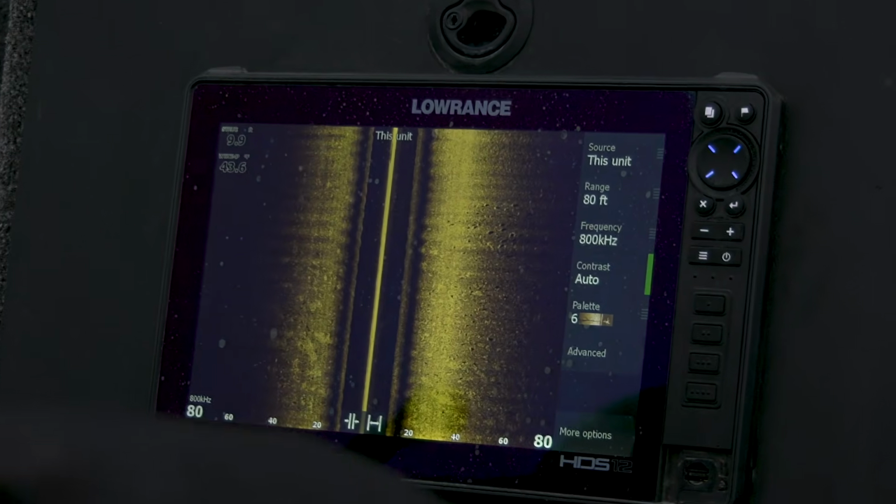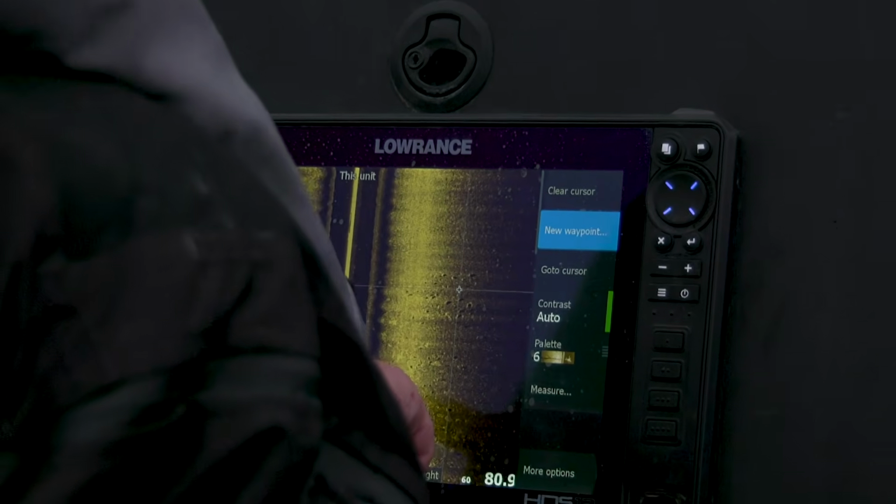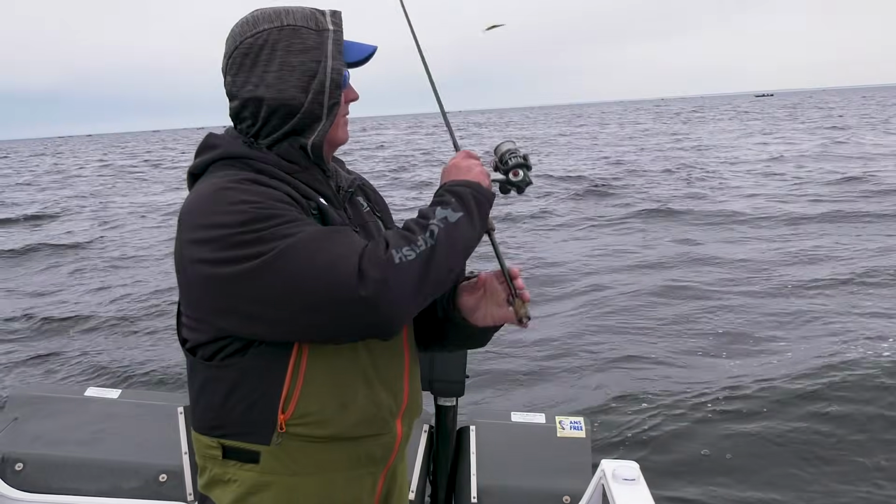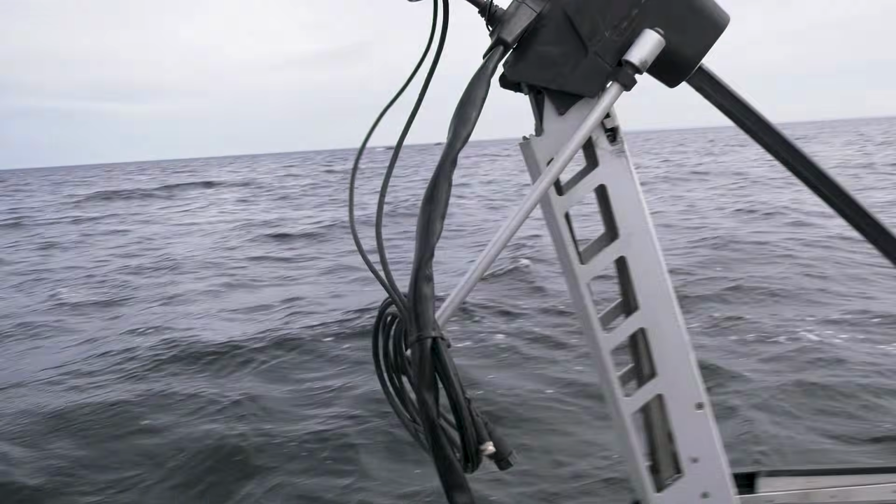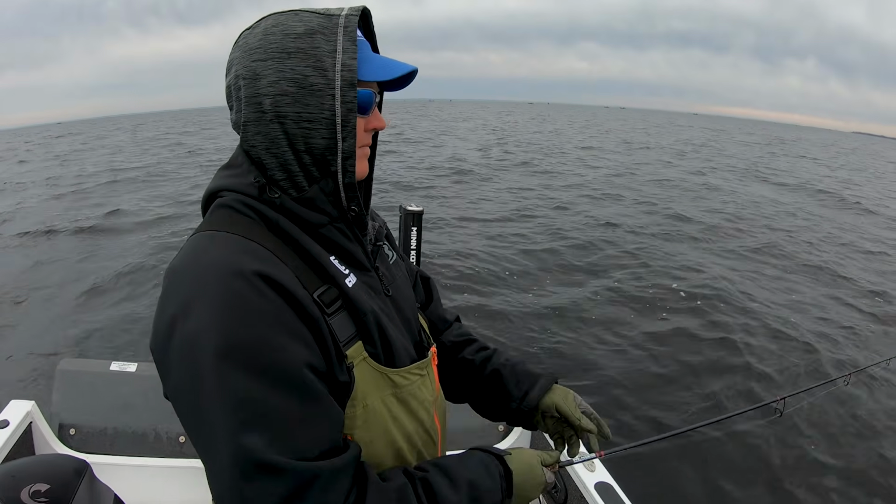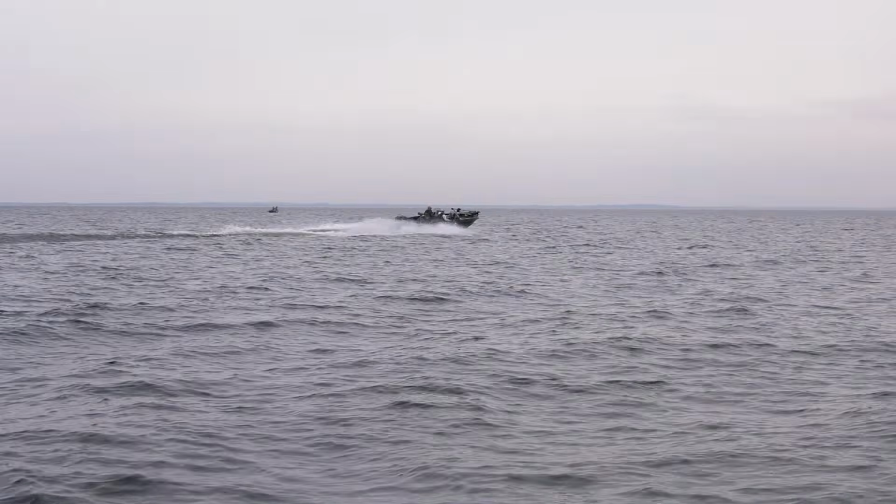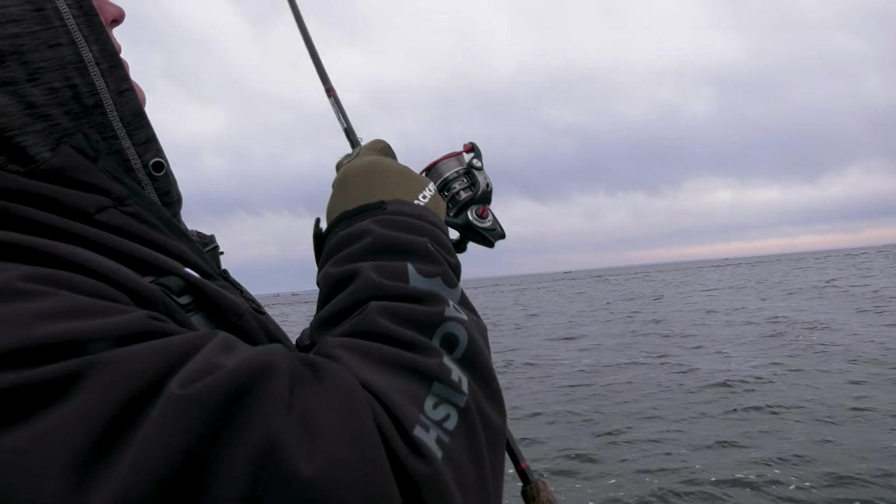We'll get up past them here and put a waypoint on them. There's one.